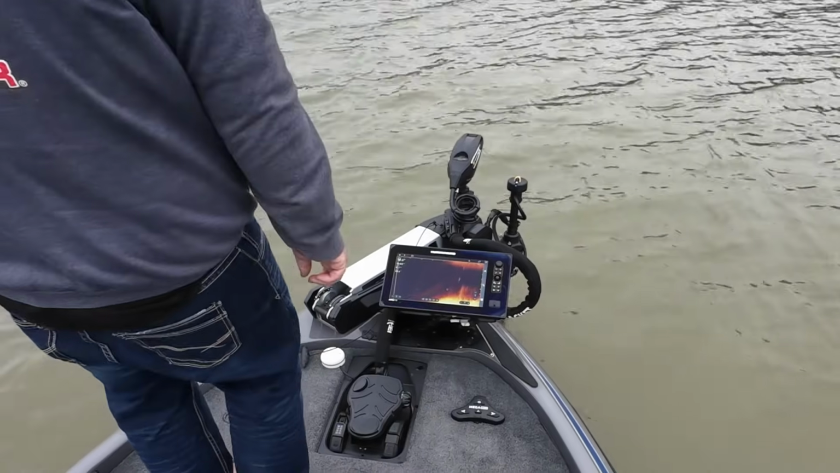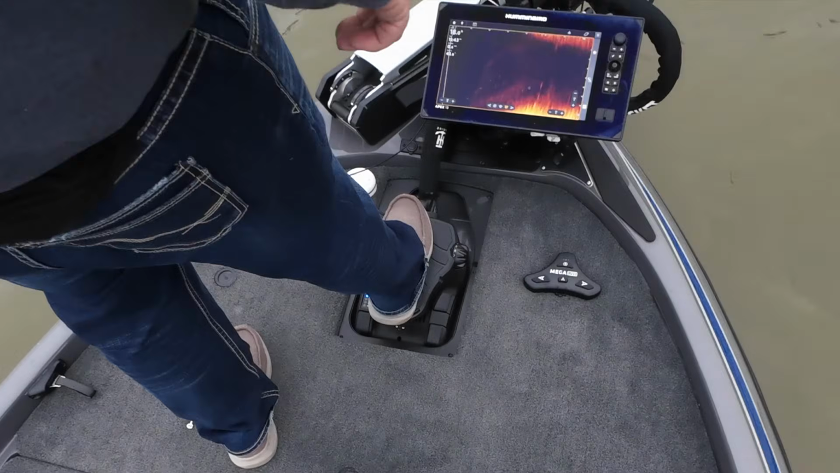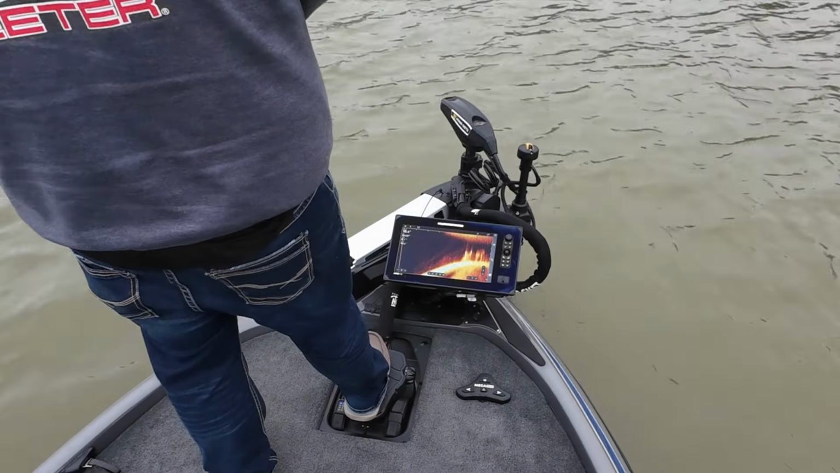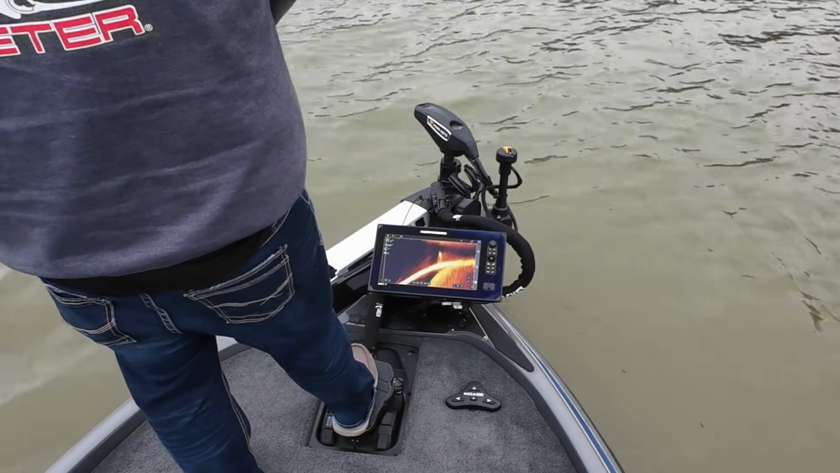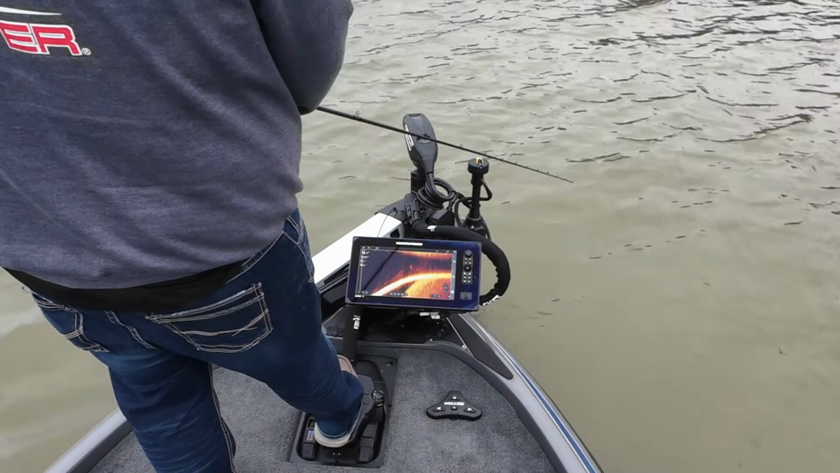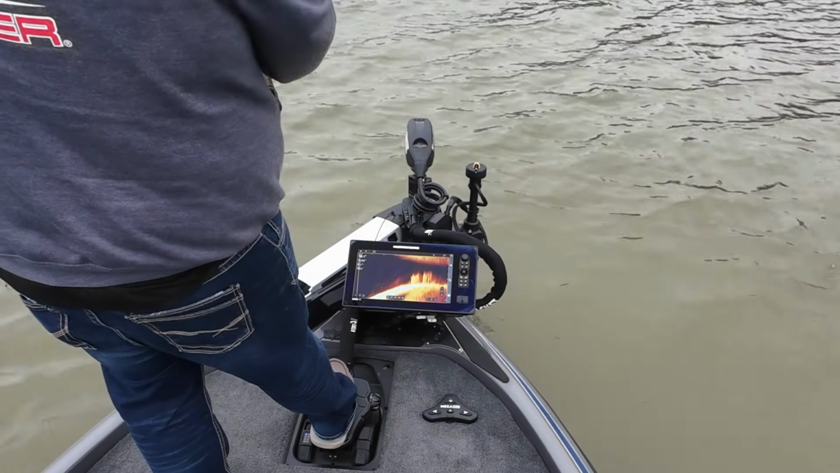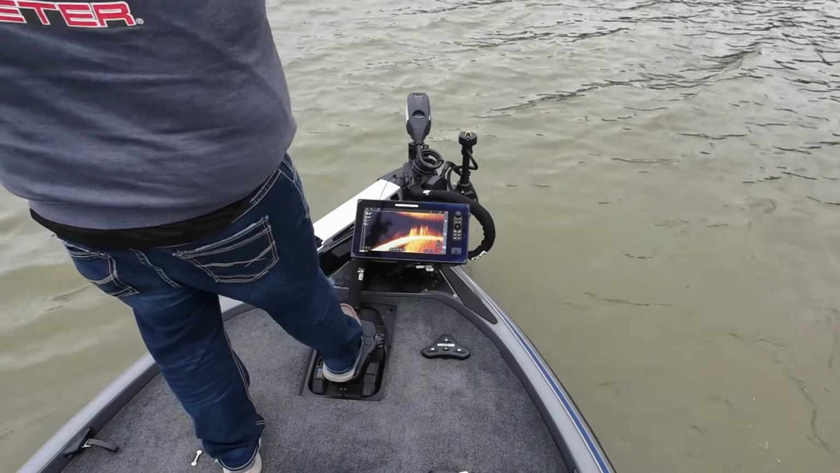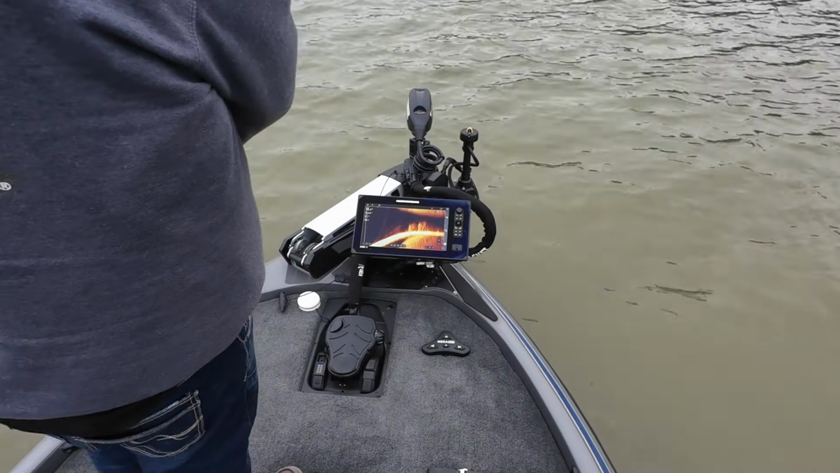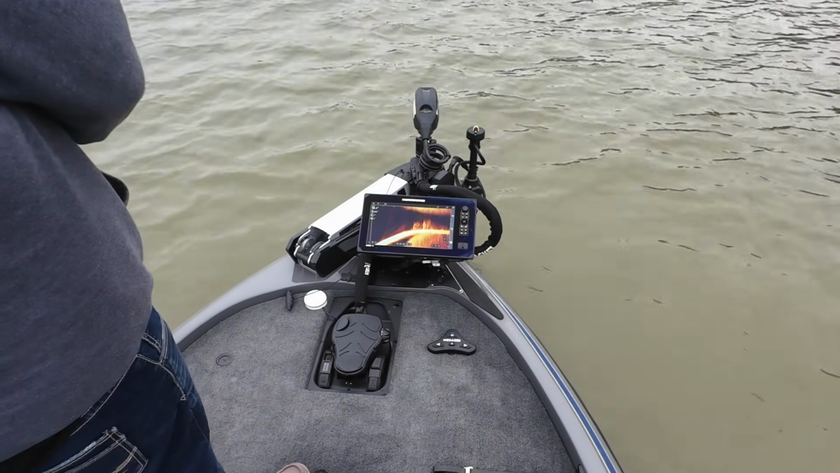Yep, there it is. Right there at about 58 feet or so. I normally, you got them guys that can make one cast and be perfect. It normally takes me 2 or 3 casts. Yeah. Well, like anything else, it takes a little bit to get used to. There you got it. Yep. Right in the middle of it.